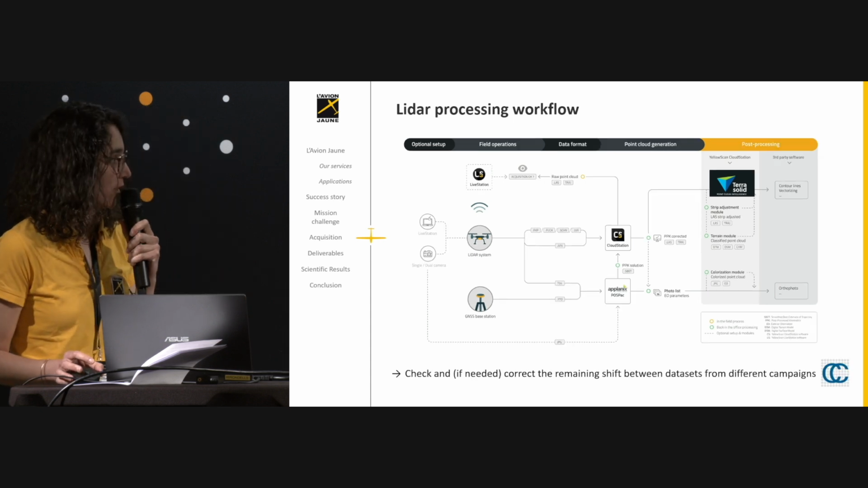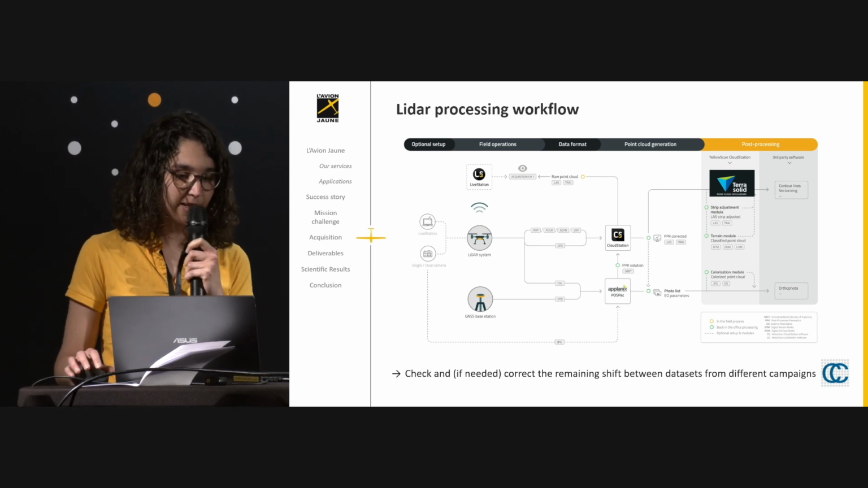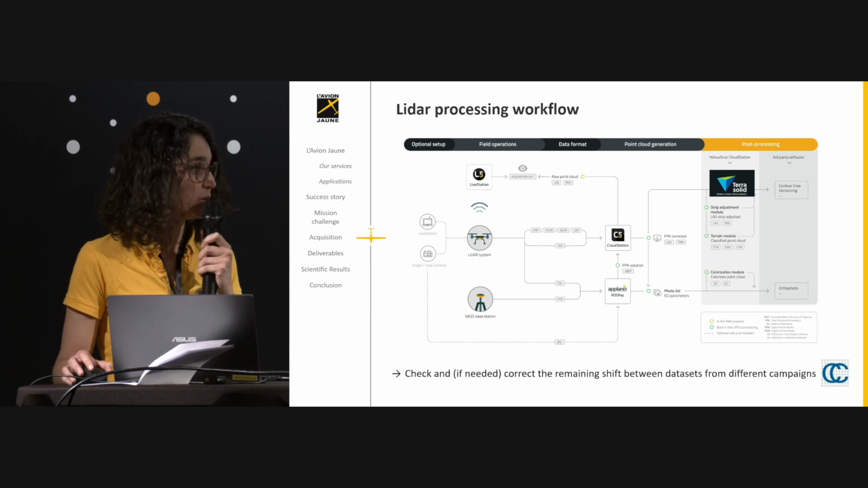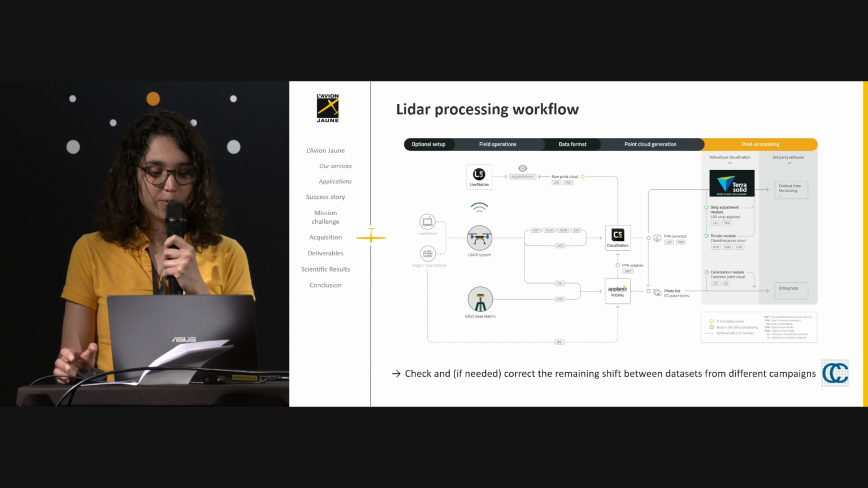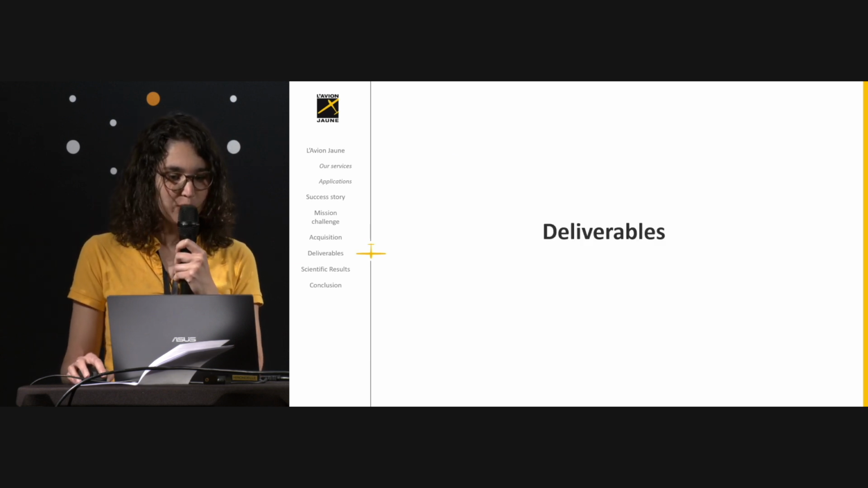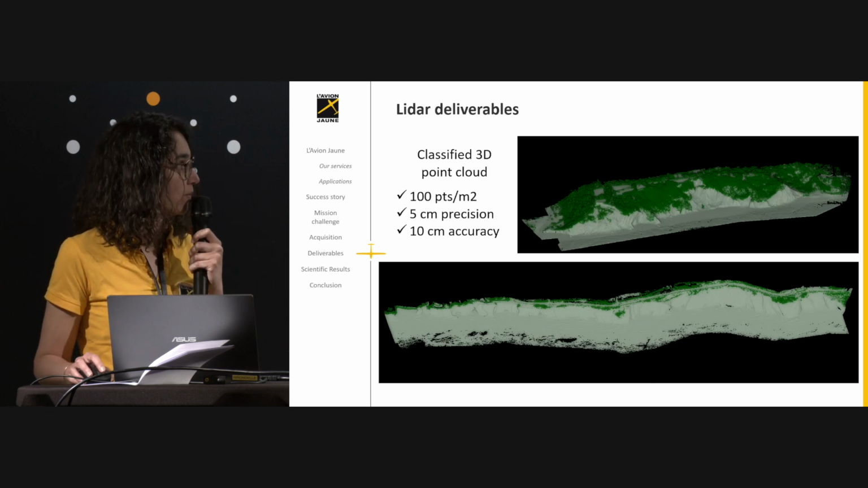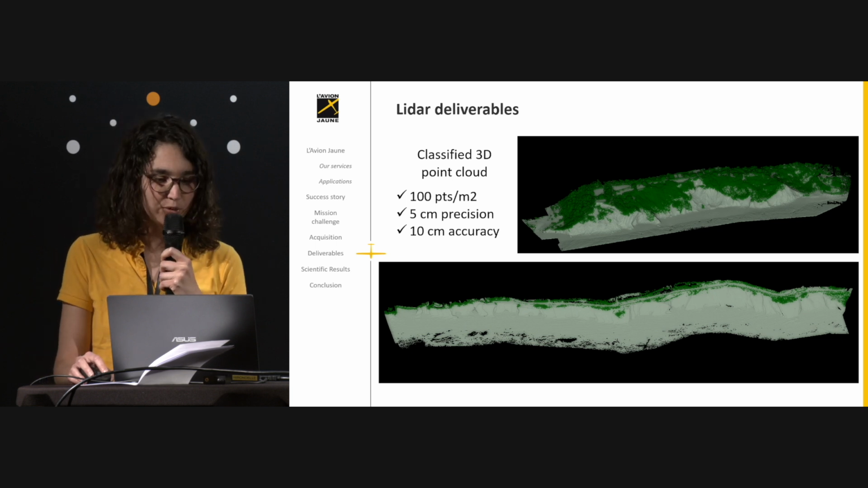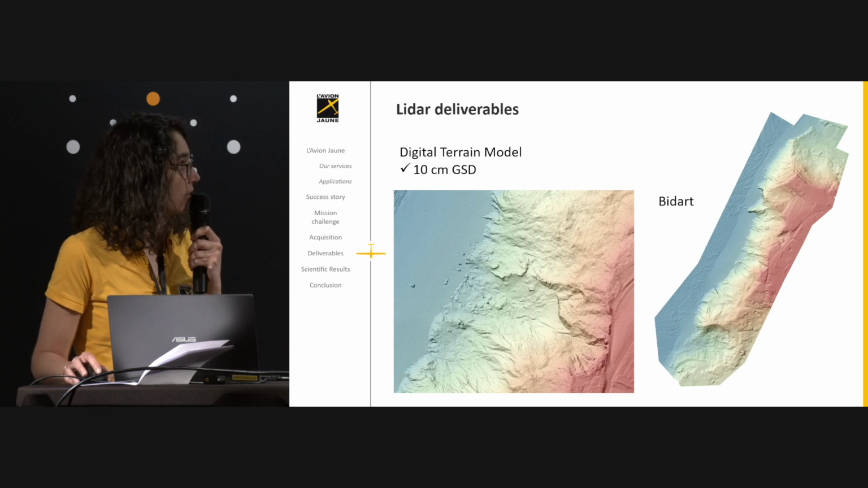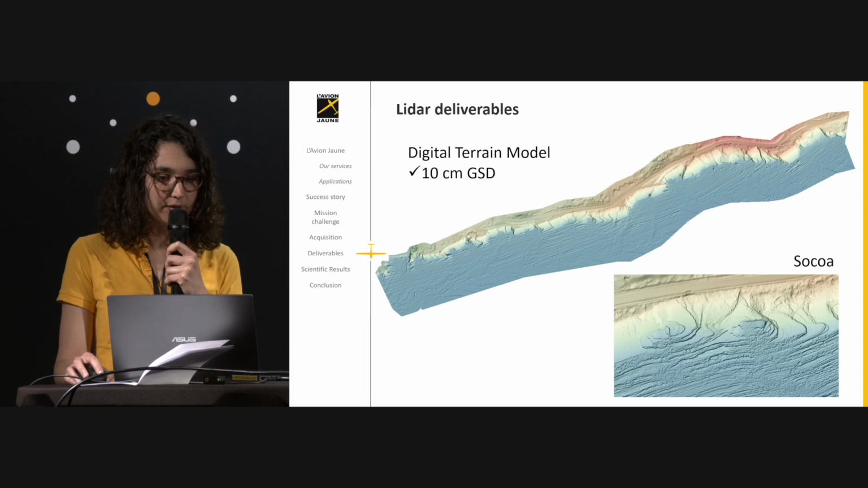And one point which was important in this case, because we have multi-year campaigns, is that we check, and if we need it, we correct the remaining shift between the datasets from the different campaigns. And for that, we use CloudCompare. The deliverables: classified point cloud, 100 points per square meter, 5 centimeter precision, 10 centimeter accuracy. So here are the DTM, and the other products.